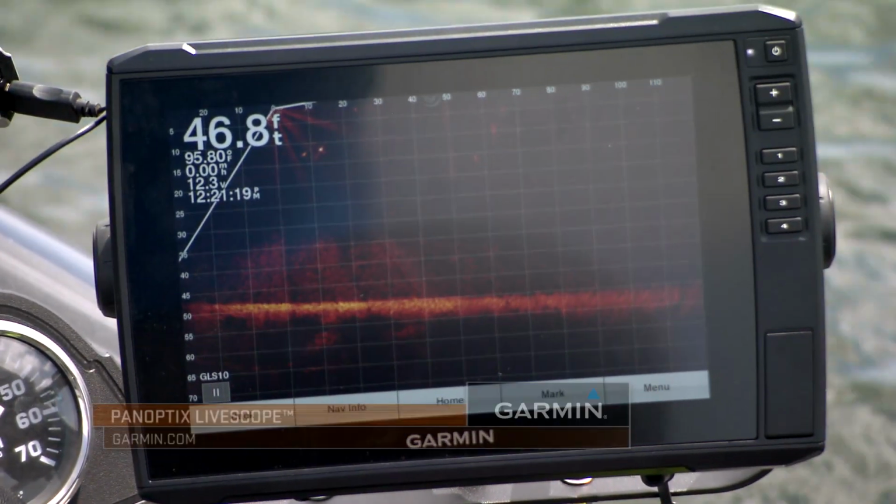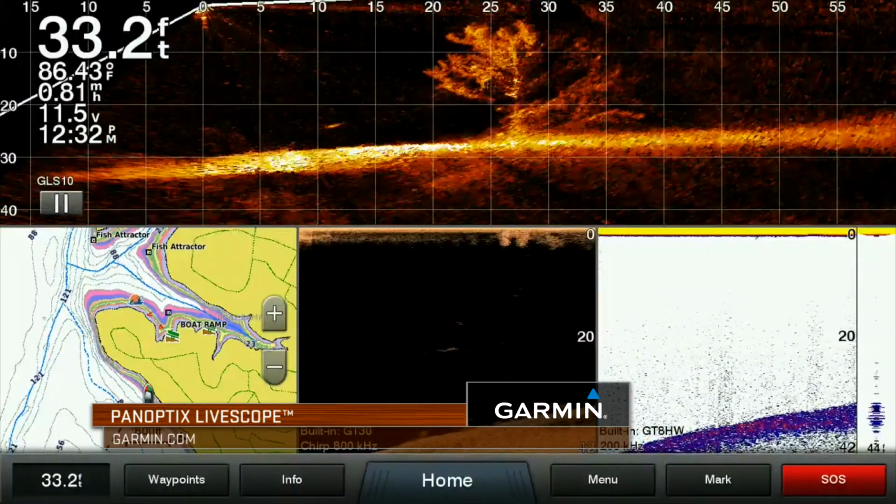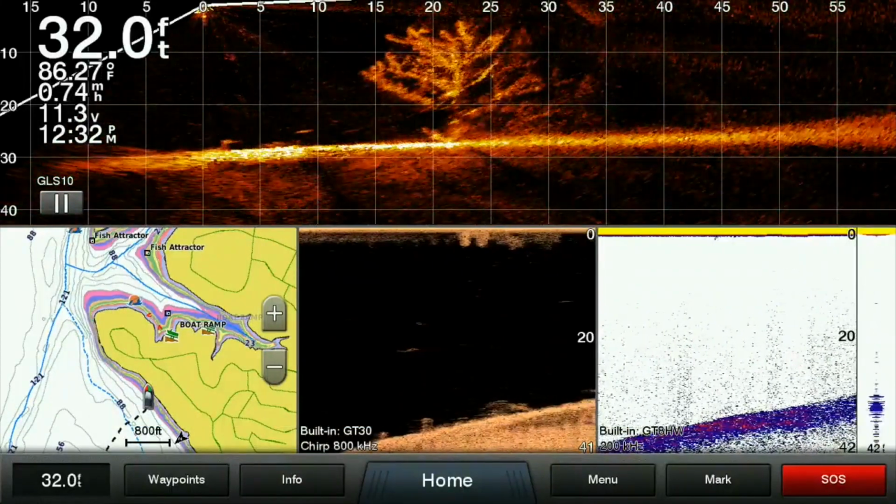Once you start looking at Garmin's LiveScope and the instant feedback that you get anytime it hits a target, anytime that signal emitted from that transducer goes out and something gets in its way, you're immediately getting feedback back to the unit.